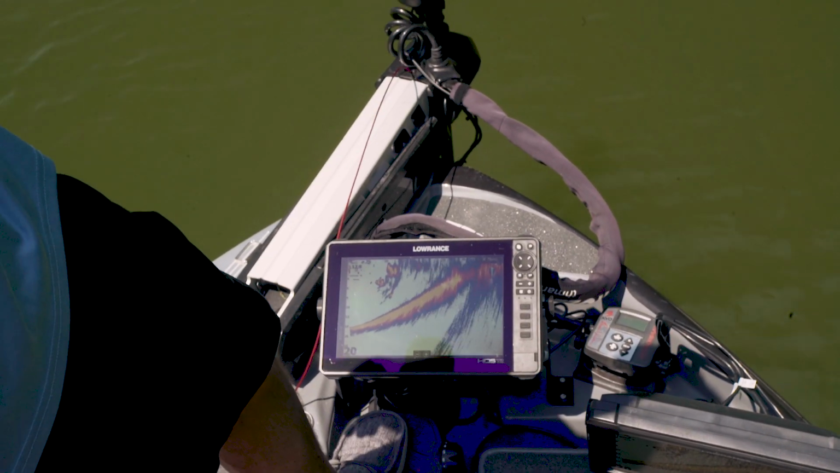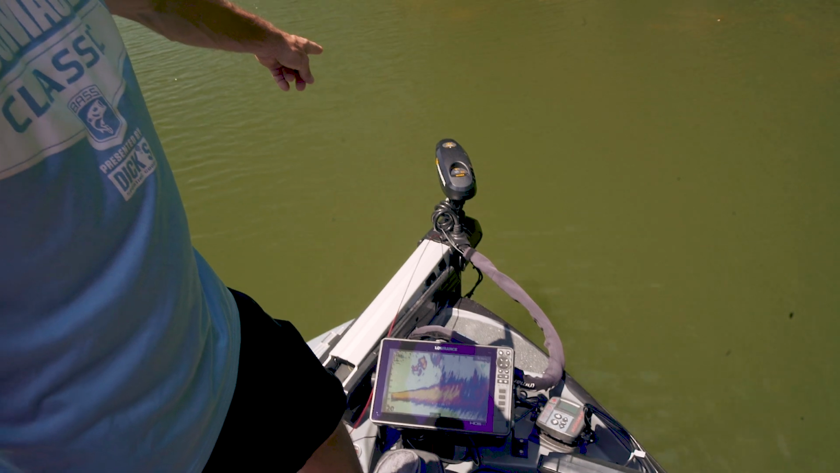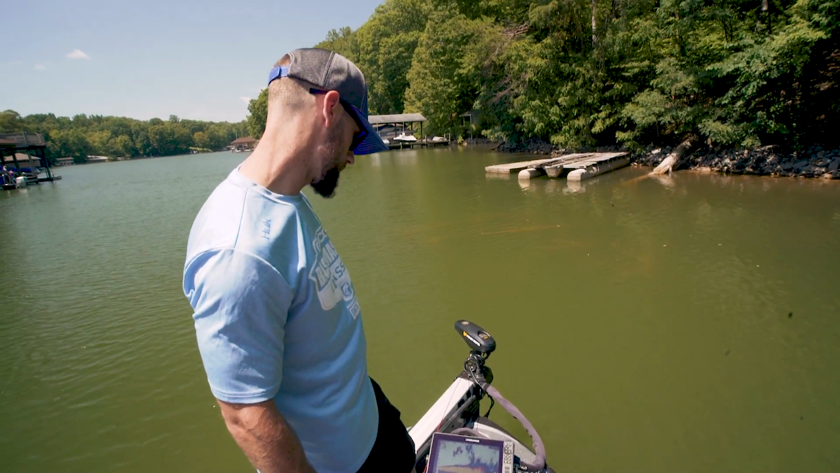I'm going to scan just a little bit in front to see the end of that. It's the end of that laydown right there. And as you can see, I haven't seen anything moving just yet. As you scan around, you should be able to see